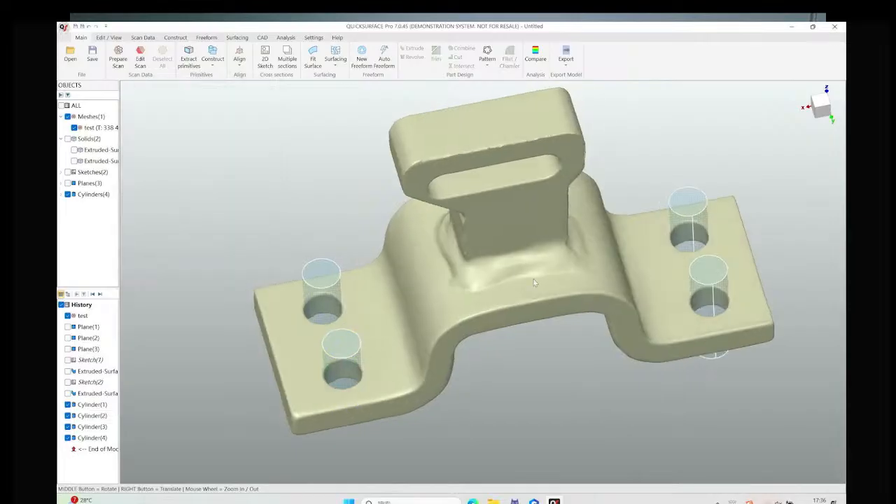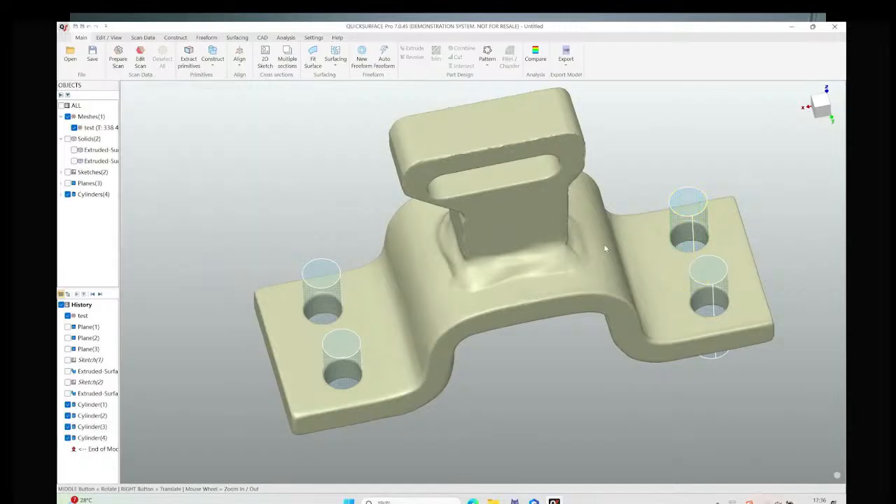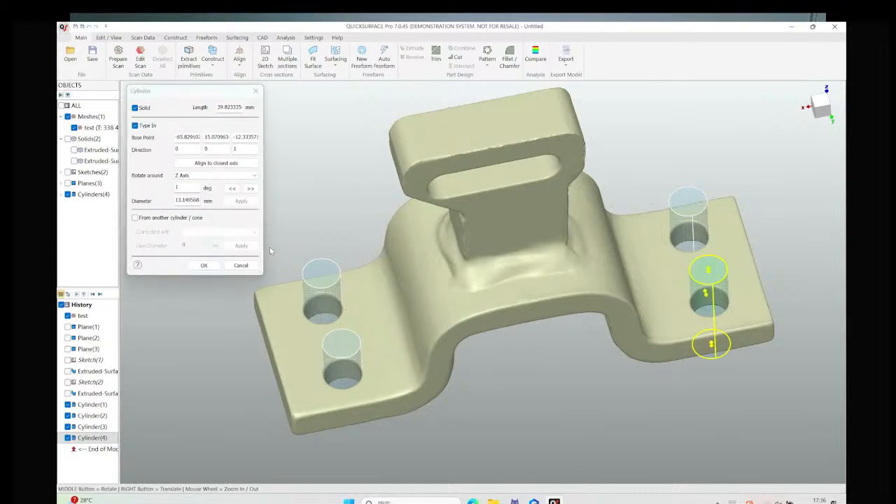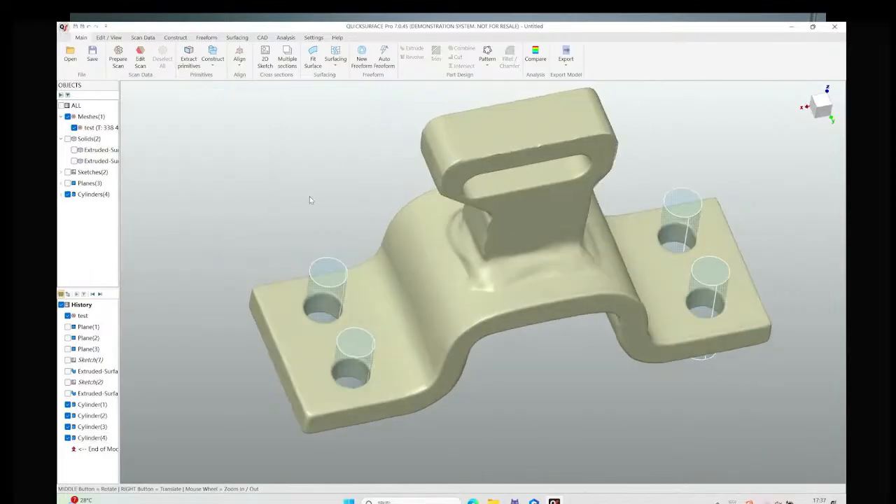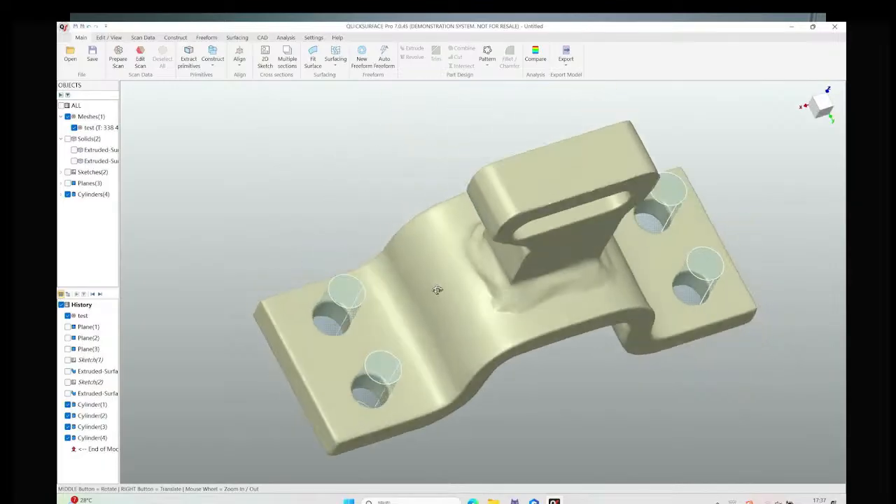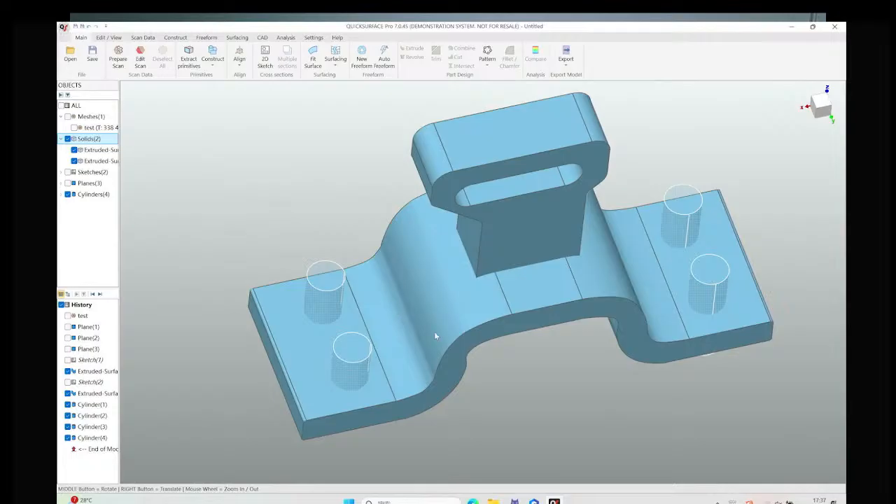Hello, I have one question. If I want to get this CAD model, how much time will it cost? Okay, I got a question from your side.